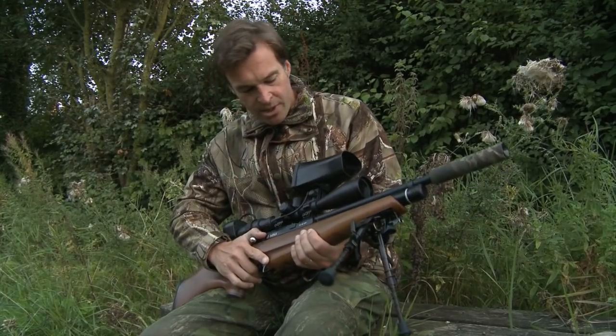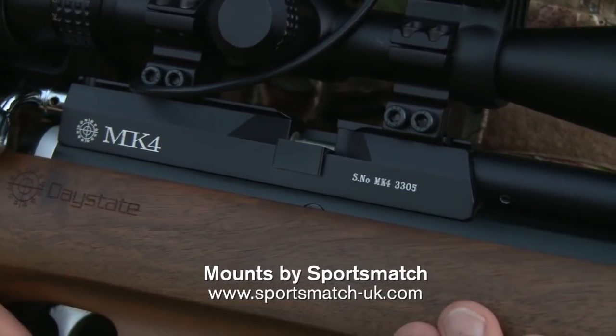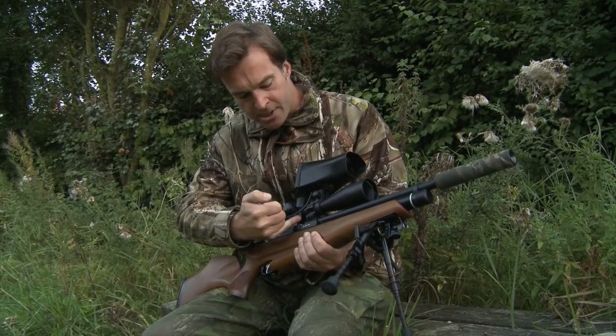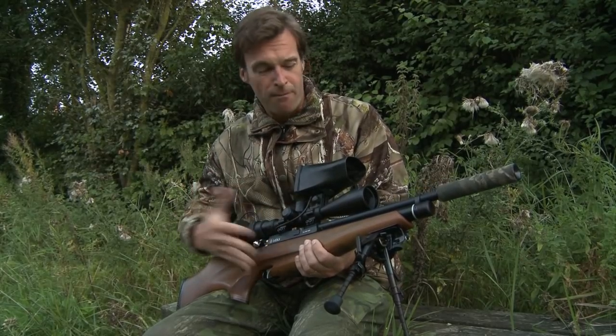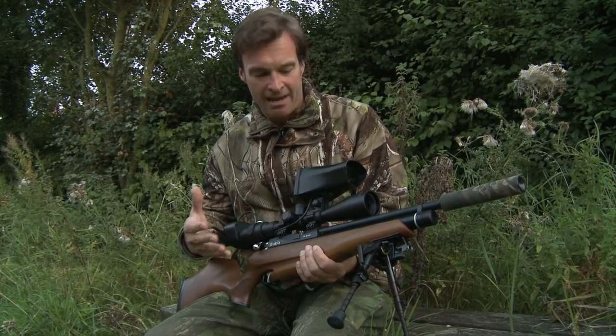The only snag with this is that I use it in single shot mode because I find it a little bit more accurate, but more importantly, it enables me to mount the scope very low down to the barrel. The scope is so low, in fact, that I couldn't put the magazine in here if I wanted to. So that is going to make loading a bit of a fiddle, but I've been using this gun for years and years, and it is quite a straightforward knack for me now.